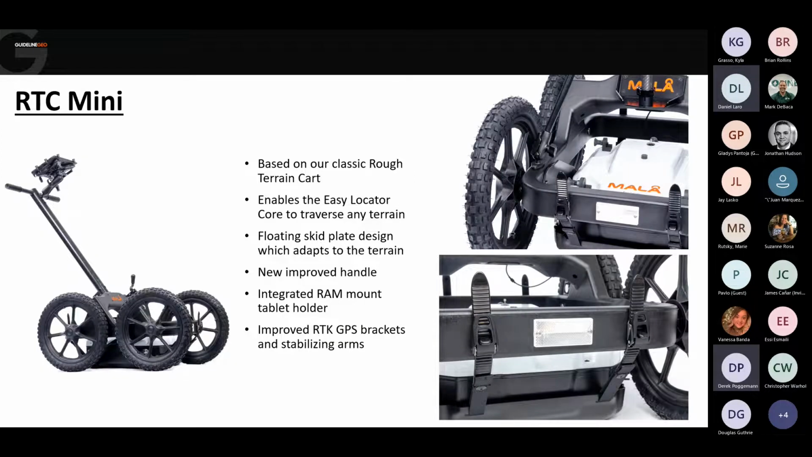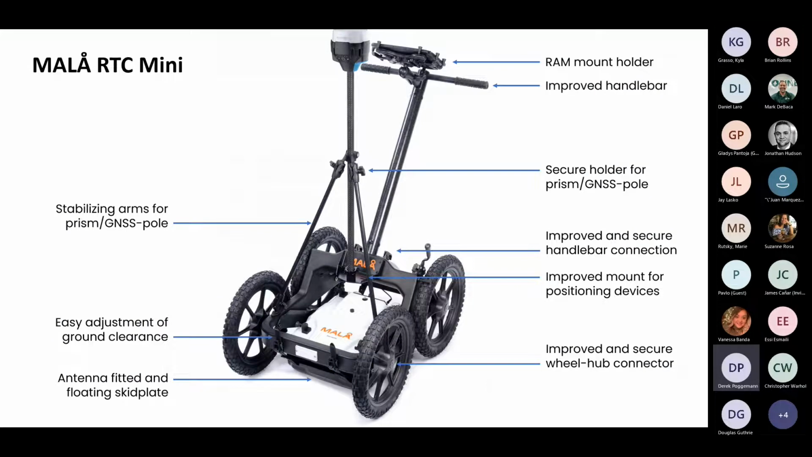We also offer a more rugged solution to use during surveys, the RTC Mini. An upgrade from the original RTC, this cart boasts many improvements provided by customers over the years, and we can take a look at those on this next slide. We've incorporated RAM mounts for GPS stabilization and our tablet holder, changed to ski-like straps for adjusting ground clearance, and moved to nylon nuts for securing the wheels to the cart. There were also improvements to the handlebar connection.